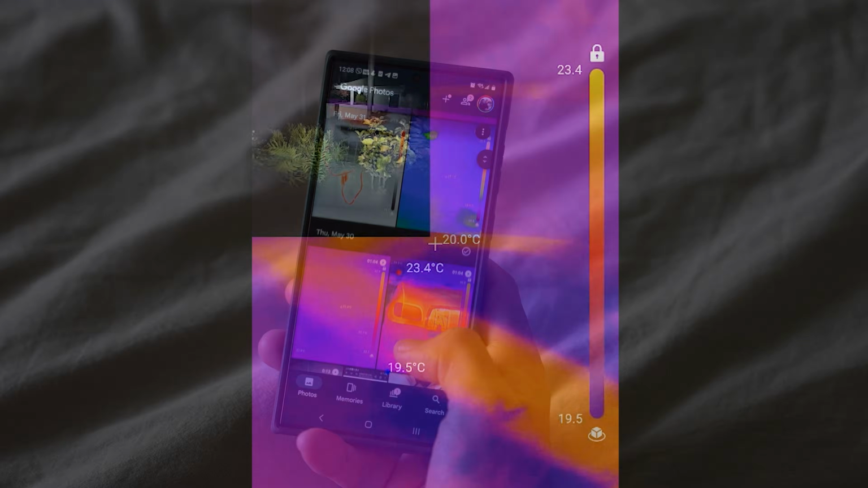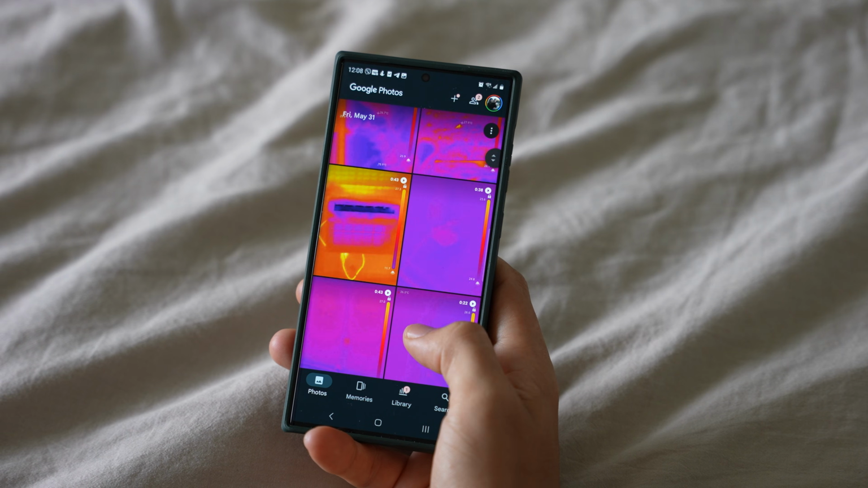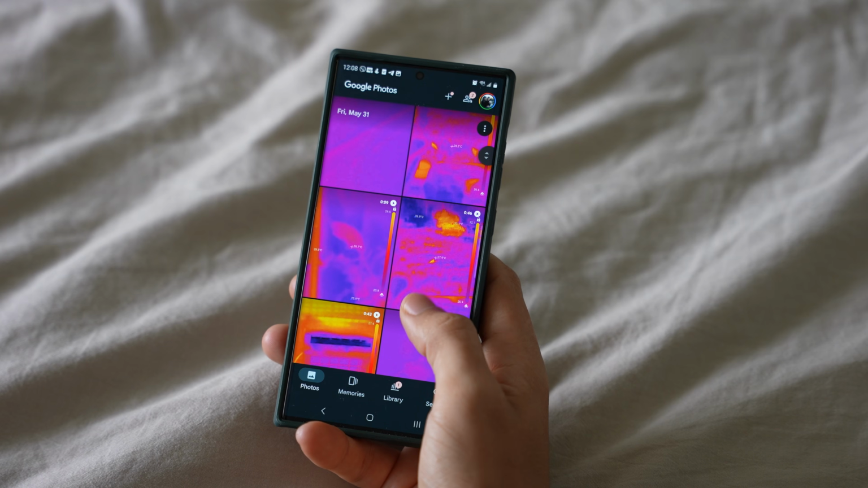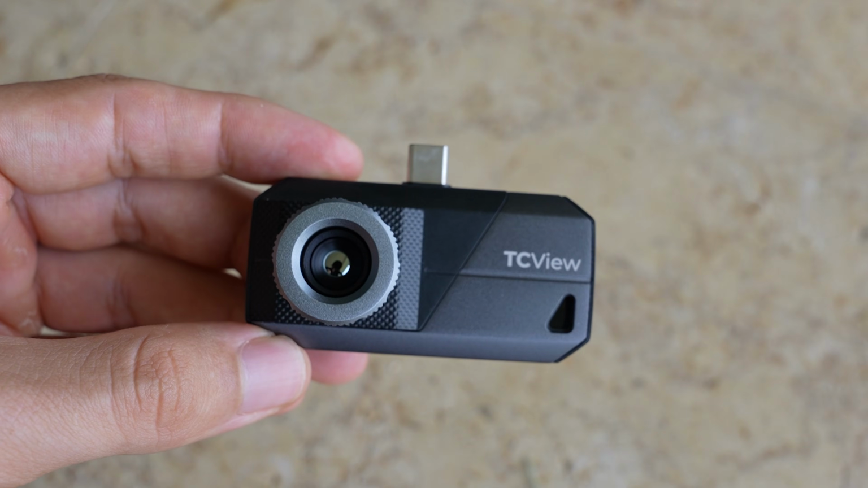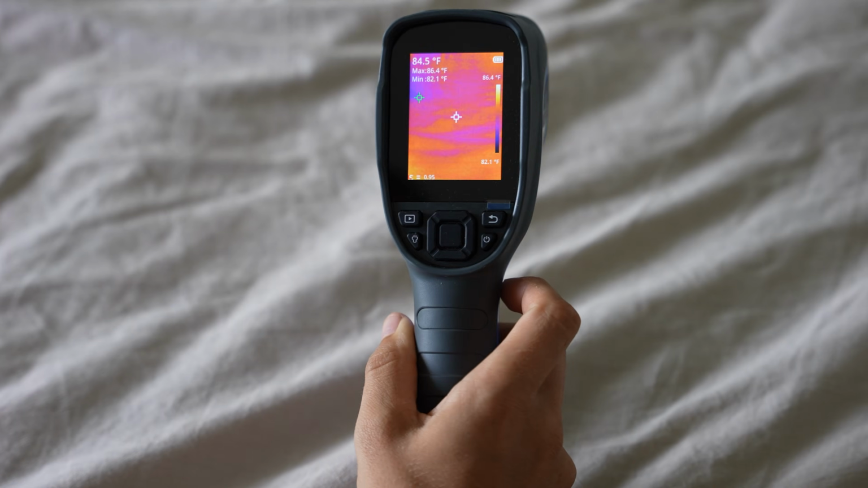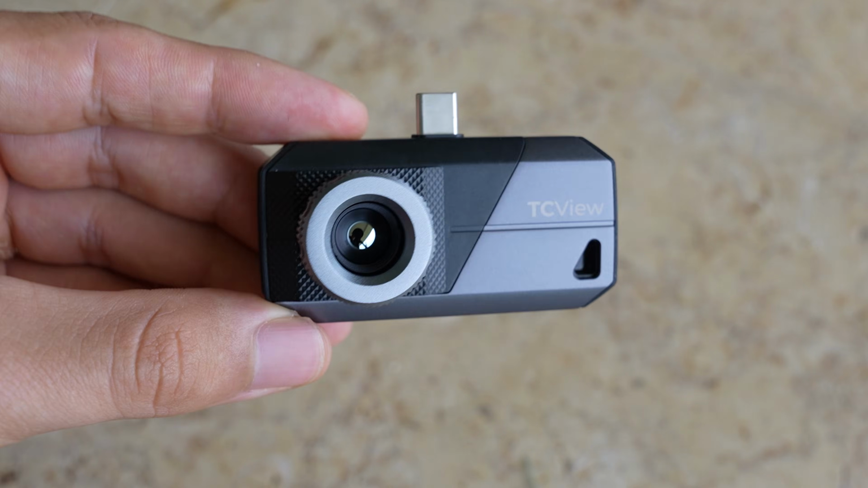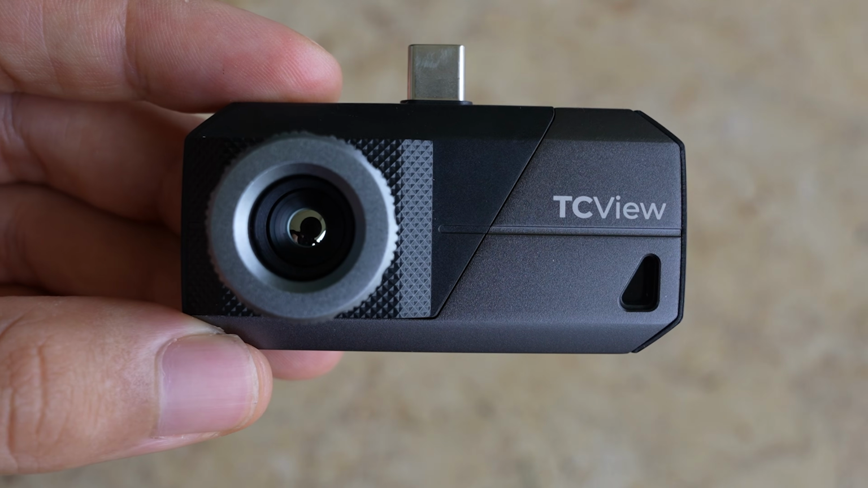And of course, the biggest benefit of having a thermal camera on your phone is that all the recordings and the pictures are saved to your phone right away, so you can easily access them or share them whenever you need. In summary, it's not a bad camera, but I wouldn't call it amazing. Personally, I would rather go with a handheld device, but if you want one that attaches to your phone, this is a decent choice. But after seeing all the samples in this video, I would be curious to hear your thoughts and opinions in the comments below.